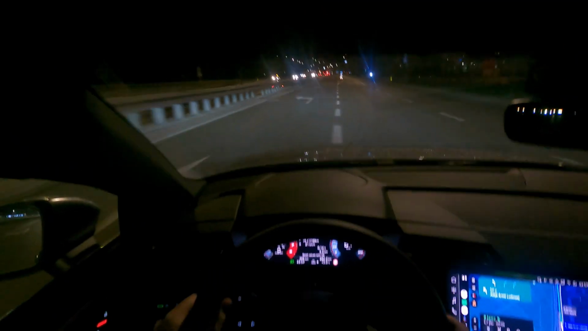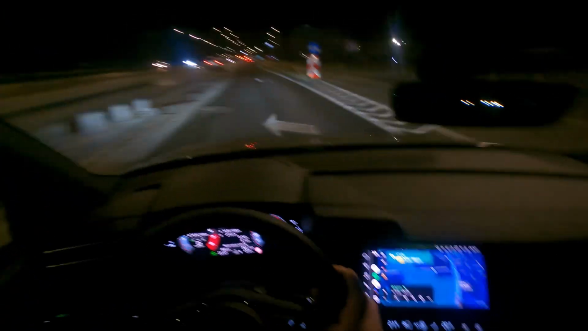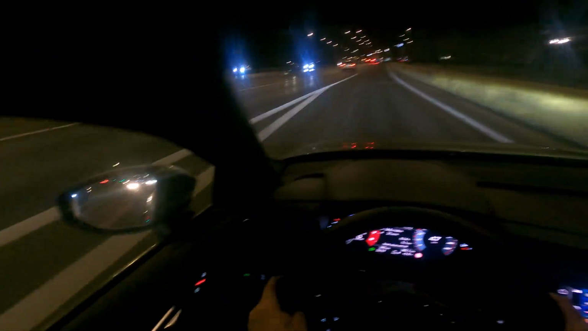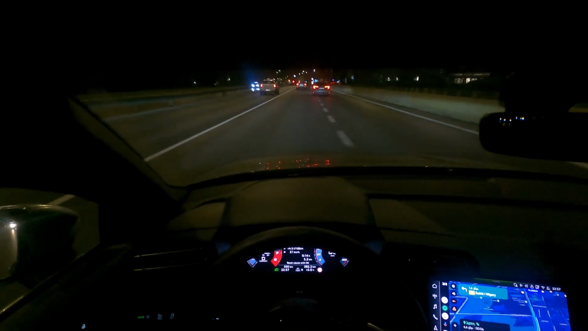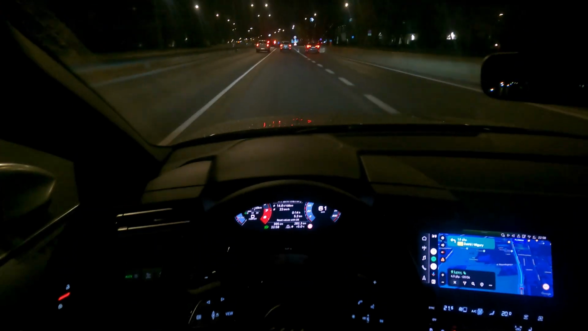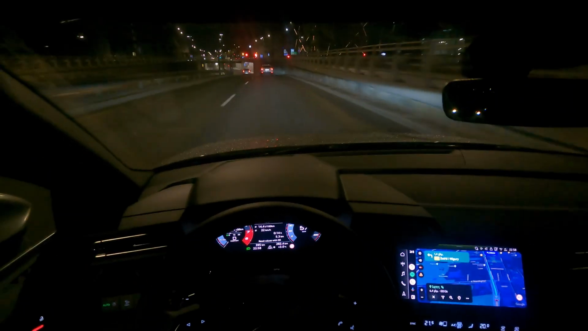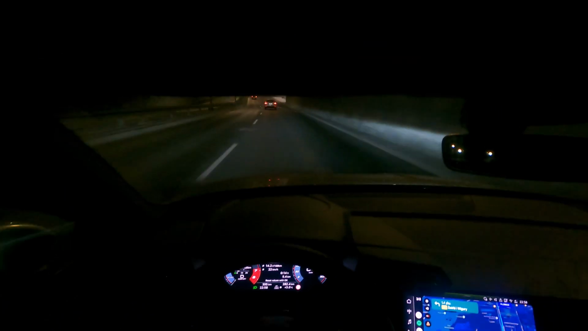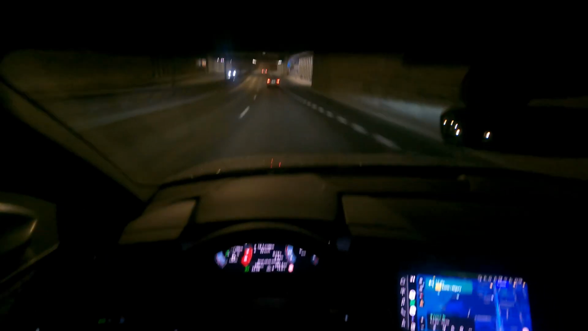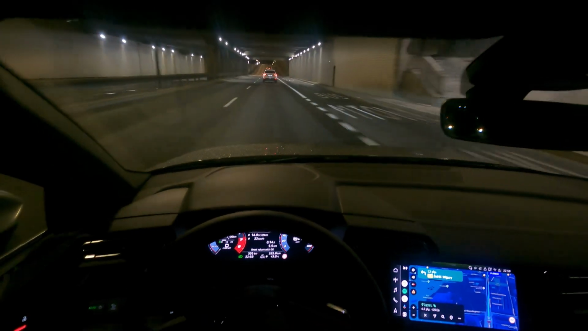To turn here. Using the GPS, I don't know if you can see, we're driving in comfort mode. My Audi has 395 kilometers. It's in the breakout period, so I'm not really pushing it. It's a fast car, not super fast, but fast enough, faster than my previous i20N.